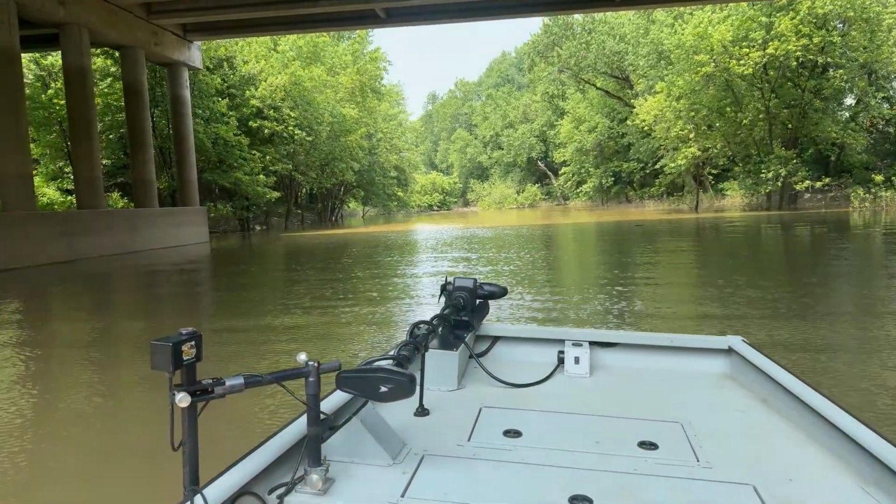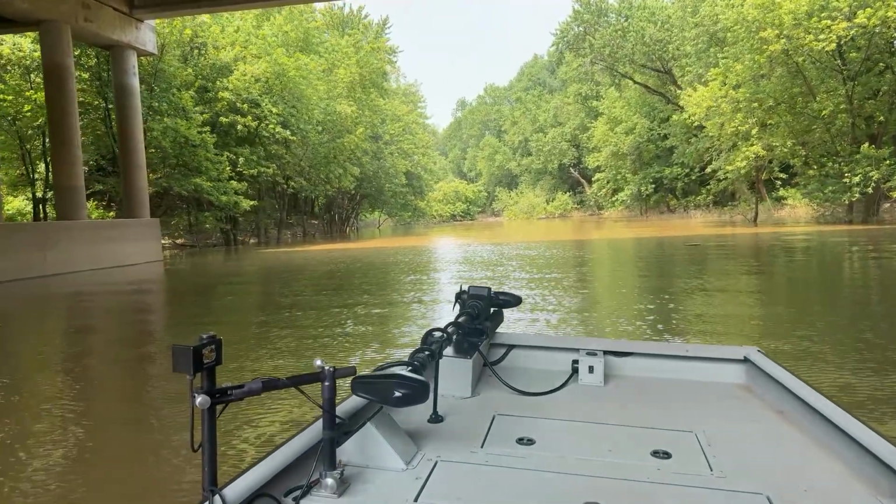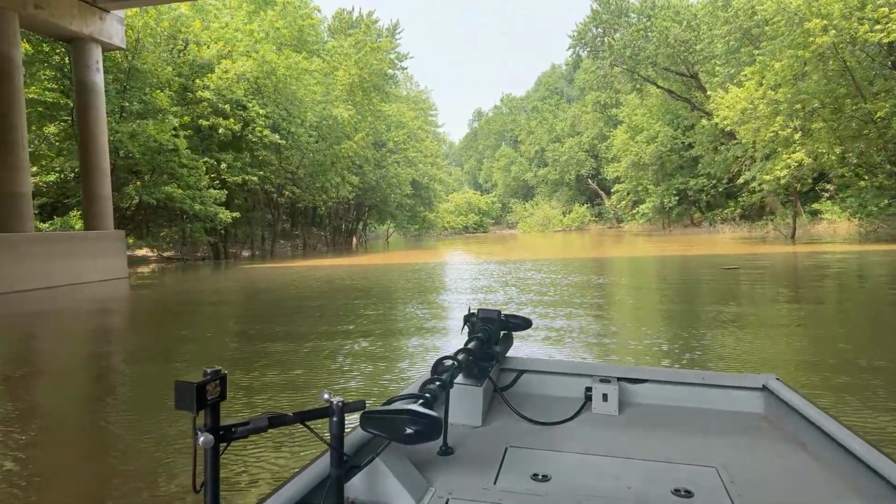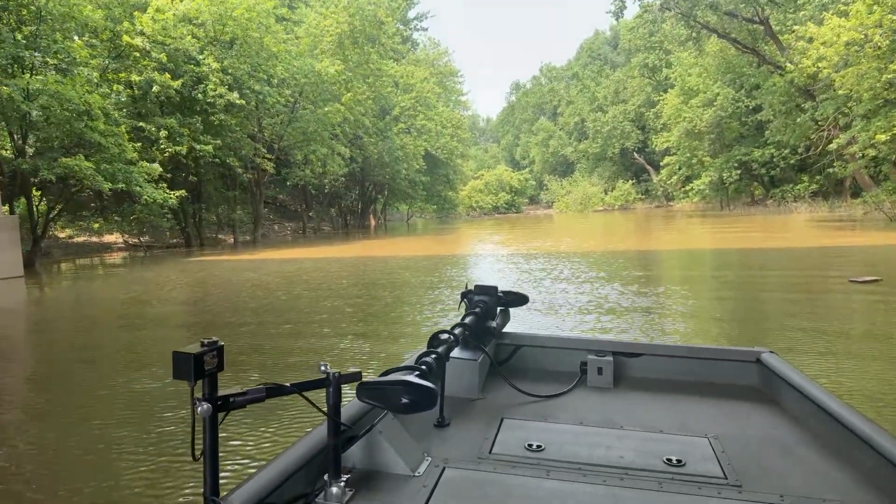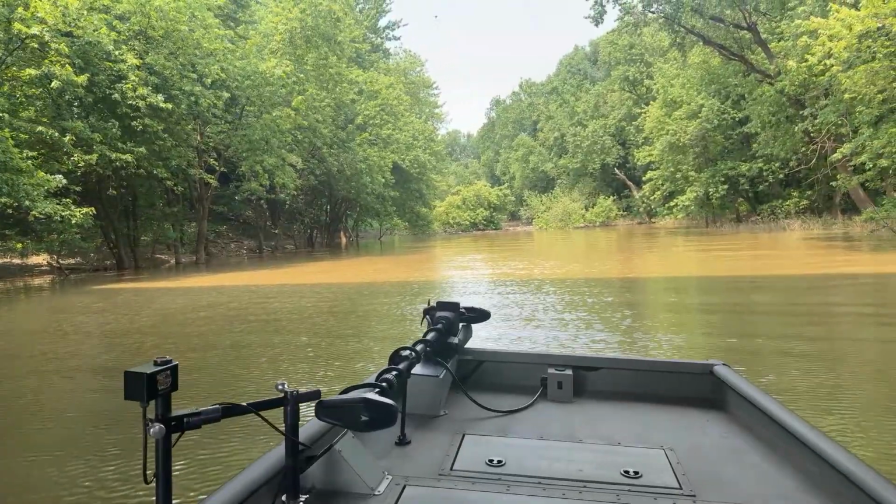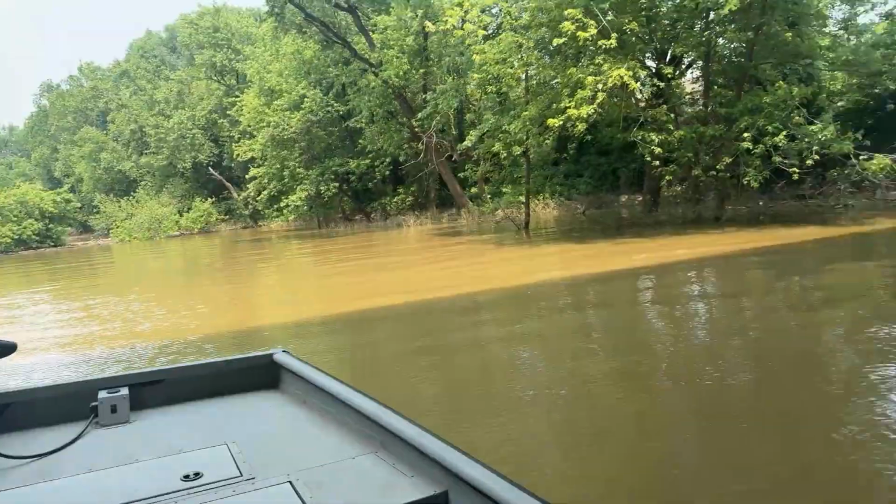That's a big tree. That ain't a tree. And then, so this is that log jam that guy was talking about. That's a whole damn tree. Or no, excuse me. This is the Ohio River Scenic Byway. But I'm going to give this back to Jacob because I have to pull my sonar up out of the water.